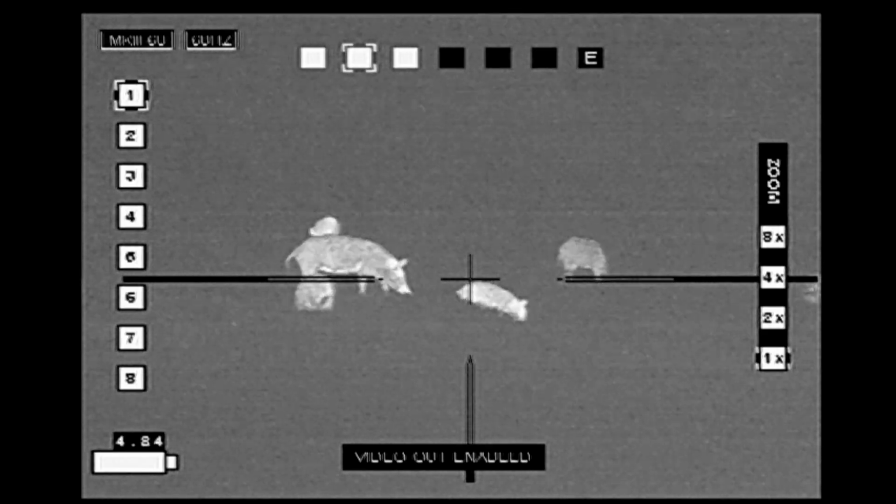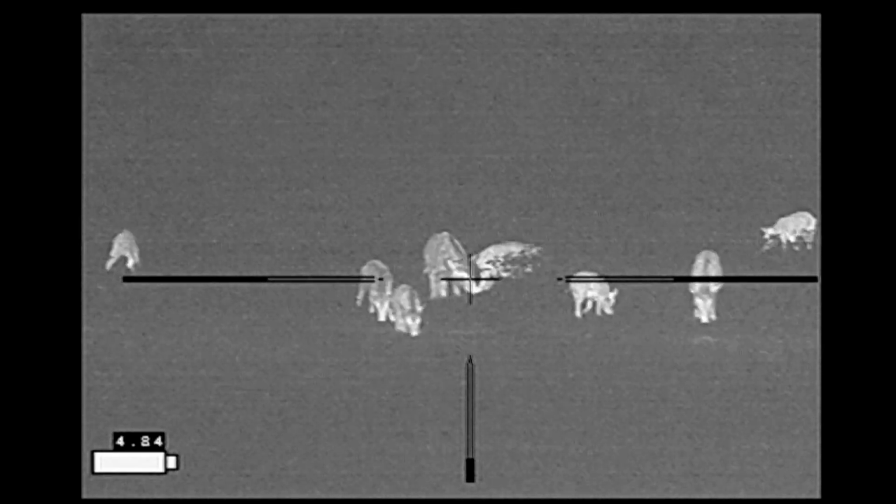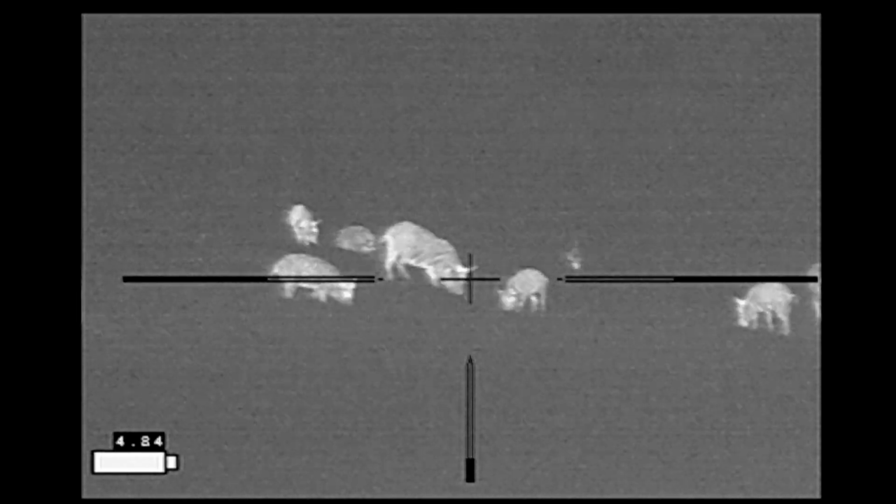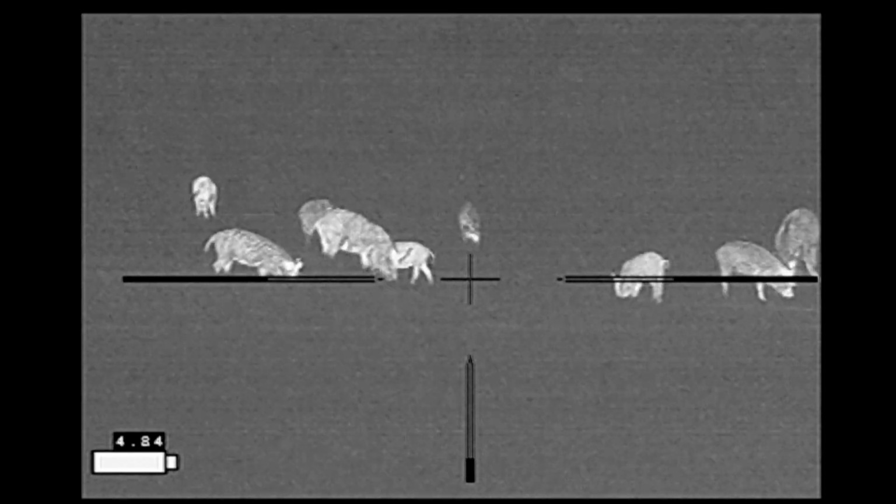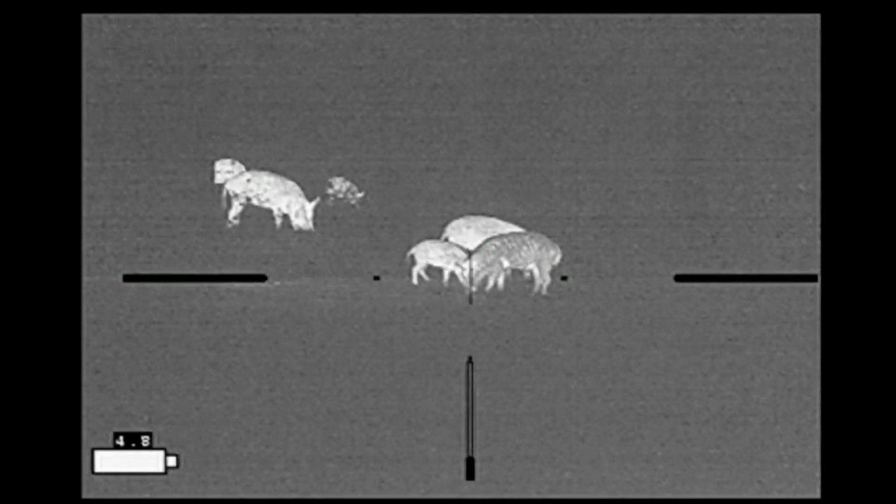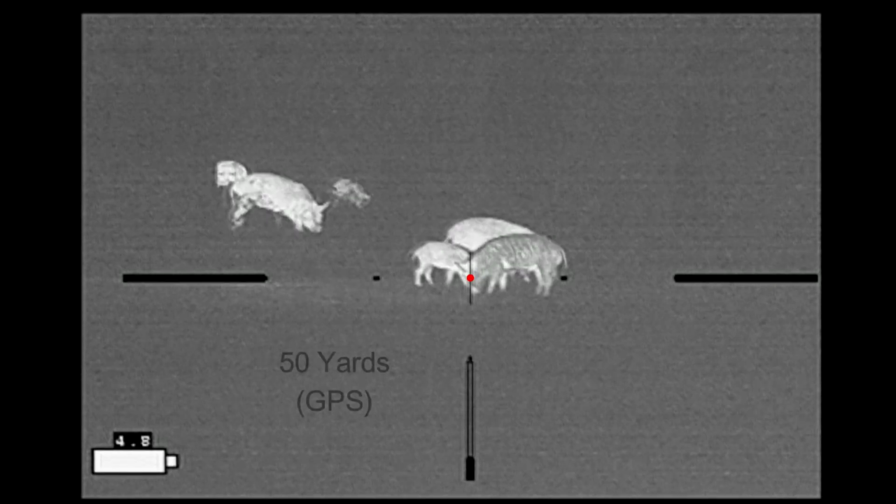And I'm trying to figure out which target that I want to shoot first, keeping in mind that my trek back to the truck involves hauling these hogs uphill back to the fence so that I can pull them off the property. Now I freeze framed this image. I turned off the camera and moved it, set up again, and the shot's going to happen real quickly here.